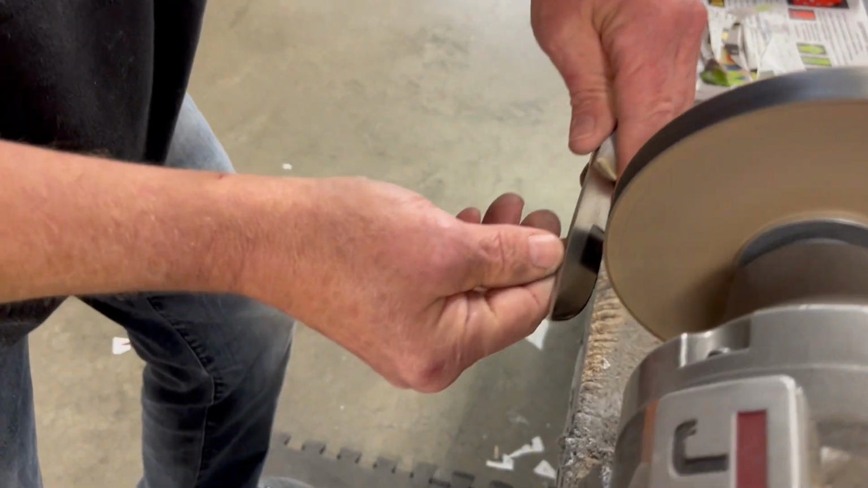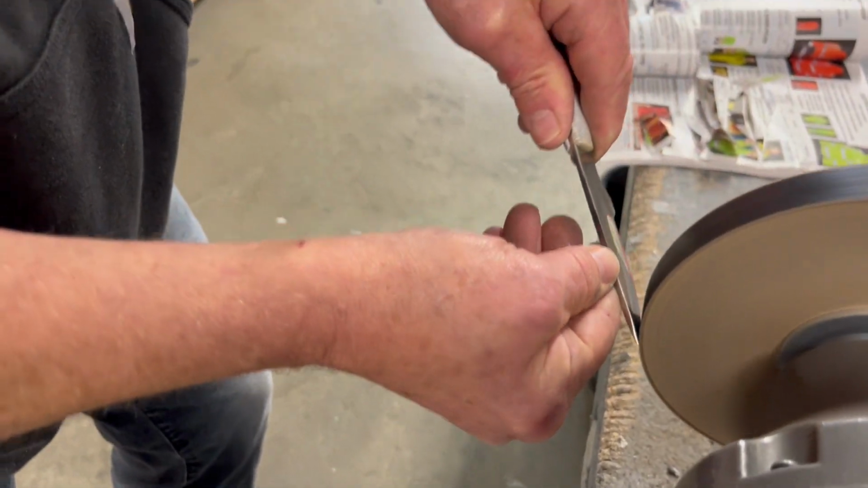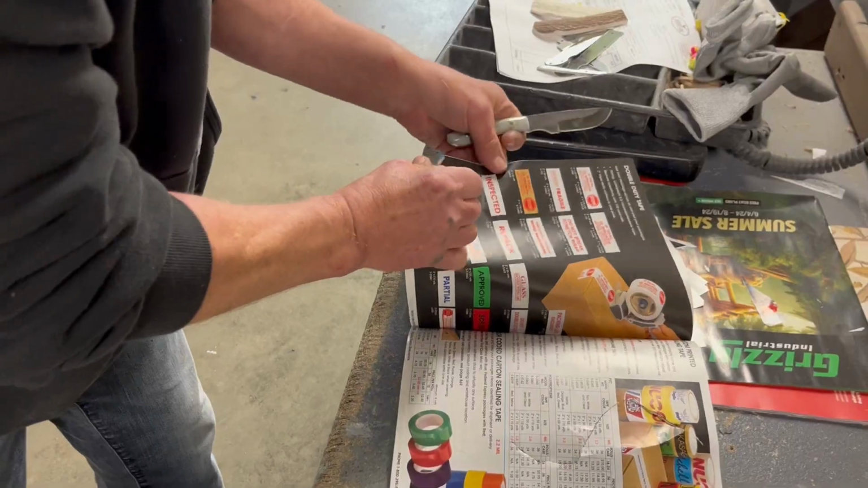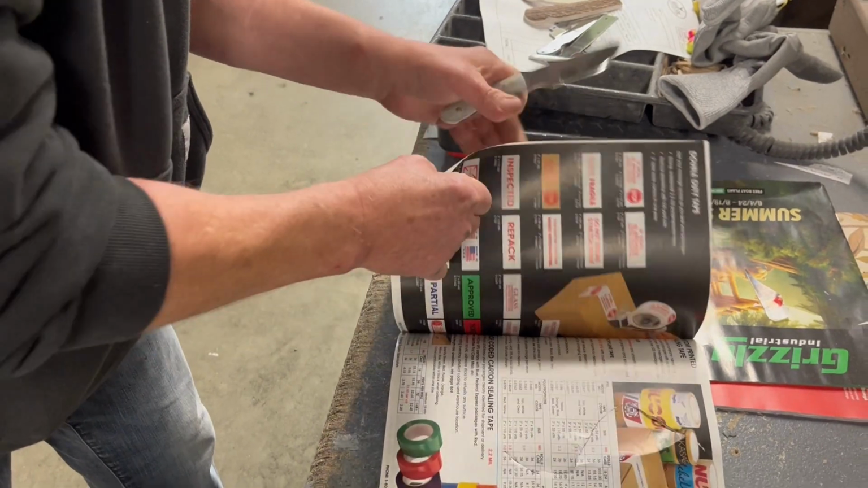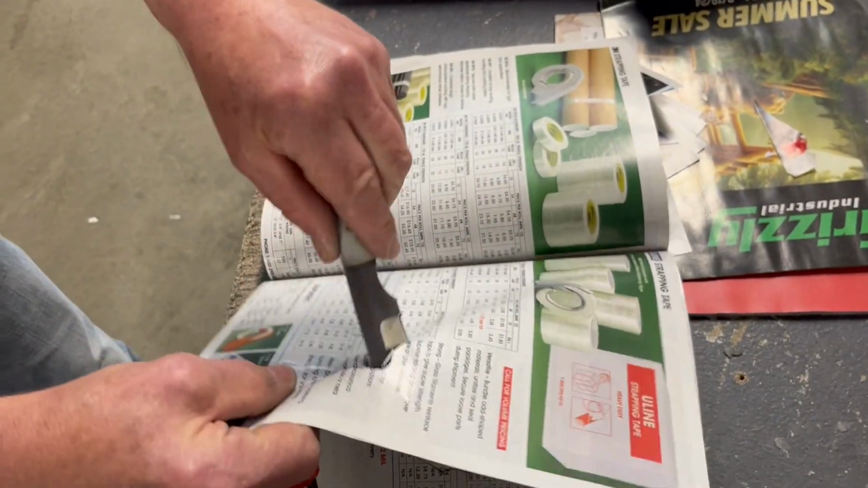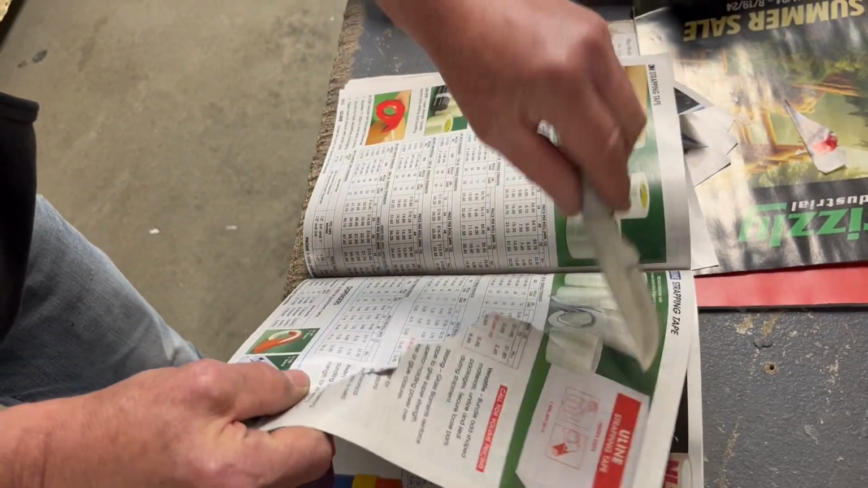That should about do it. I'm just going to rub it on this wood here to take the compound off. Yes. Burrs off. So let's cut an S here. Okay, watch this. Still a little burr right there.